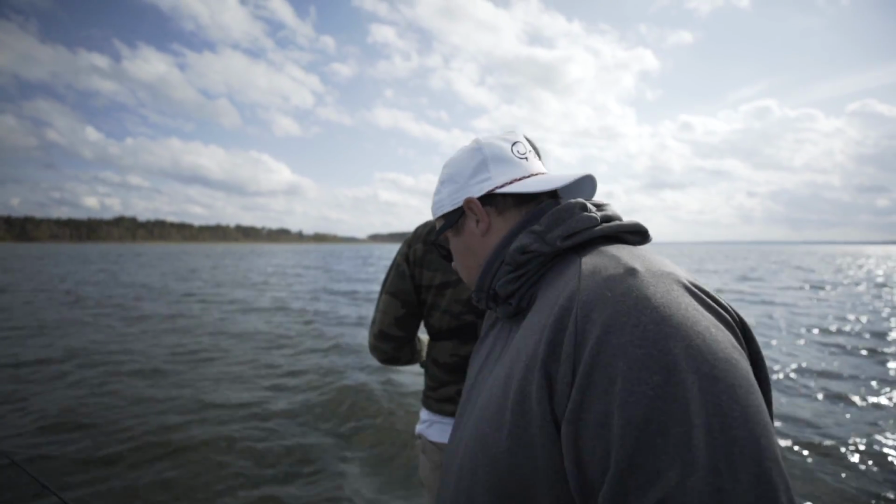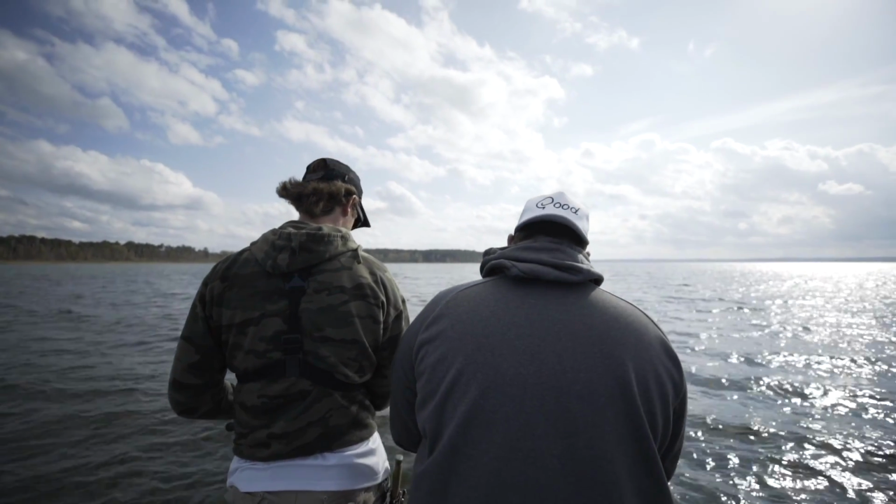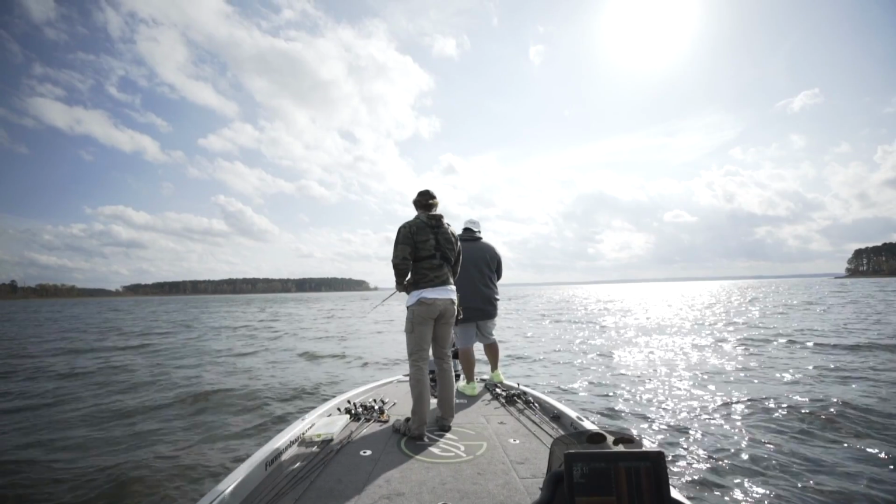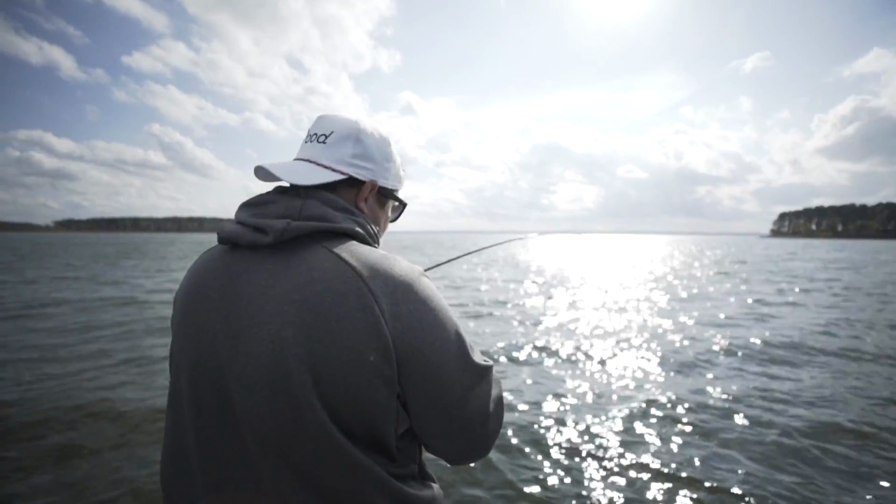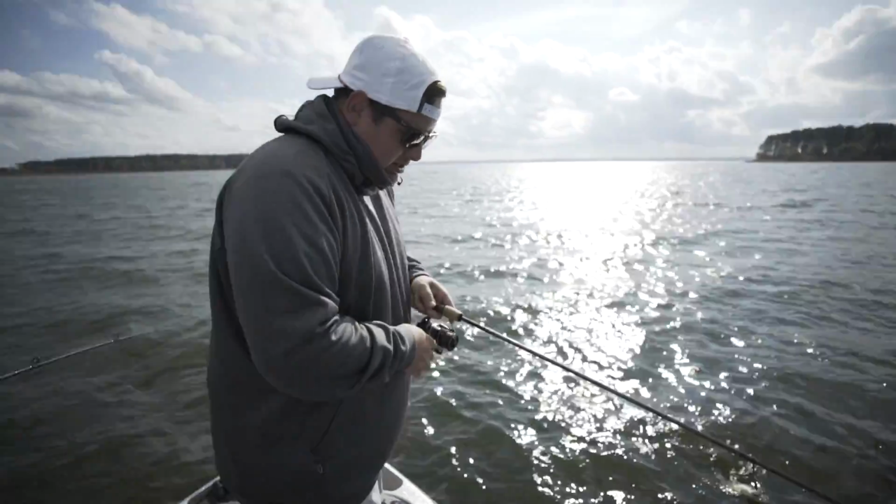All right, where are we going? What we've got? Right out front. See a couple of bottom hangers. Yeah, that was the move. The chartreuse on the tip. Oh, look at this one. A little better. A little better.